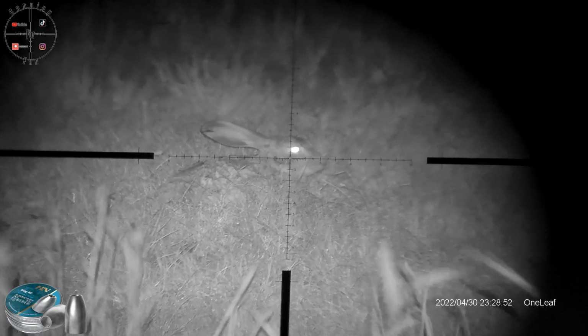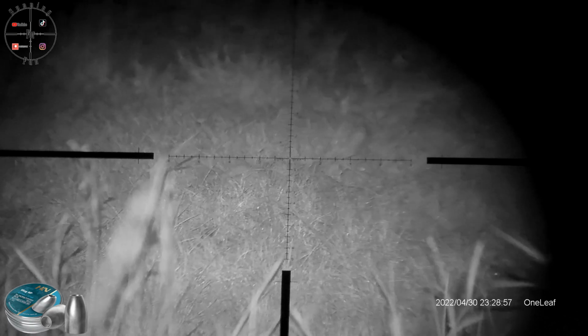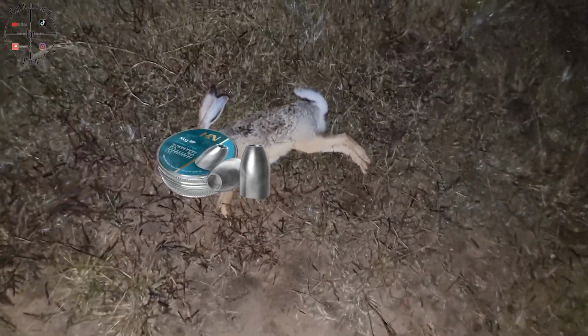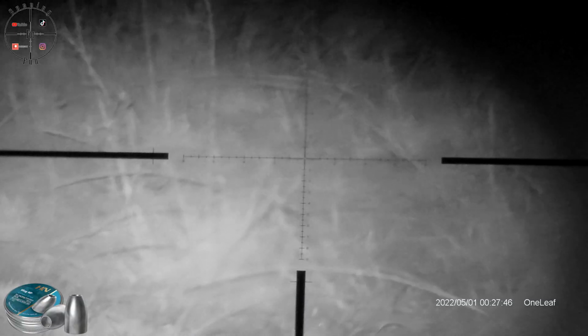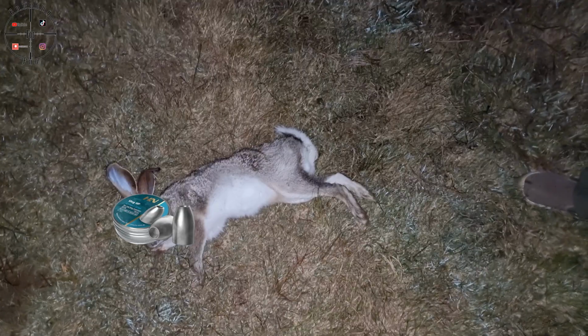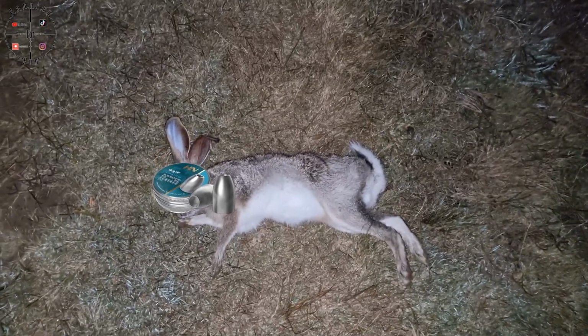Okay guys, there's another rabbit. Let's see. And he's down. Nice. Okay, here we have the second hare. It is through the eye, so I'm pretty happy with that. Right, also, okay, there's a rabbit. And he's down. Nice. Okay, another rabbit, just behind the ear there. So yeah, I think we will maybe call it a night here, but I'm pretty happy.